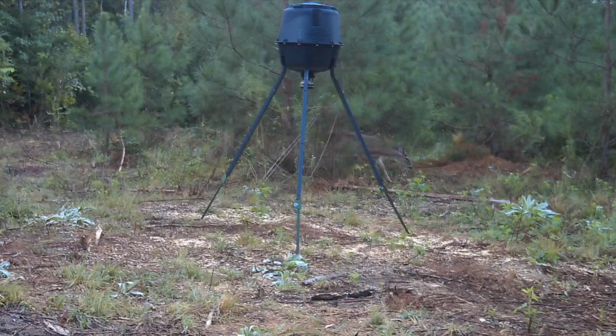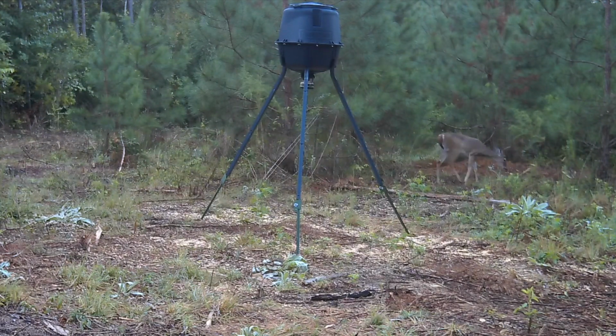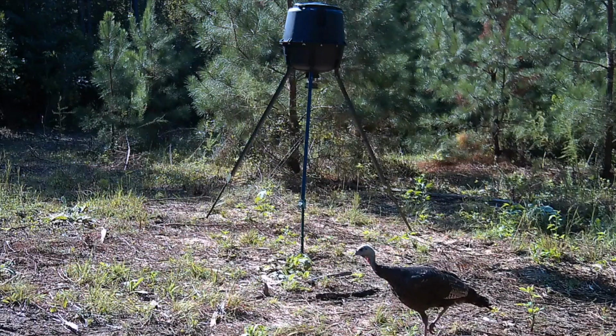All right, here we go. Now, we've obviously got a lot more than what I'm about to show you guys, but this is just what I thought was most interesting, just for my brain, trying to figure out the development of this property. Number one, we got the old little spike. He was actually the first deer that we got on cameras, and he was just kind of checking the whole scenery out. We got the old hen turkey.